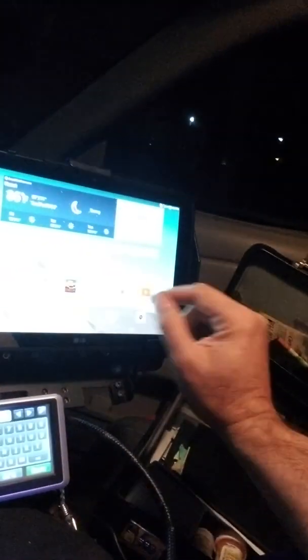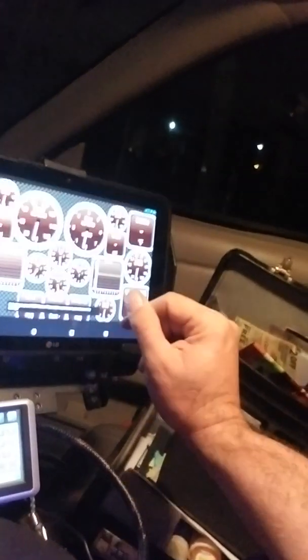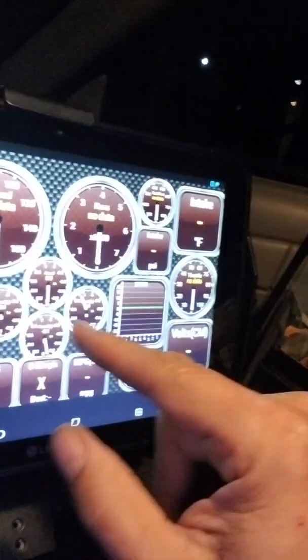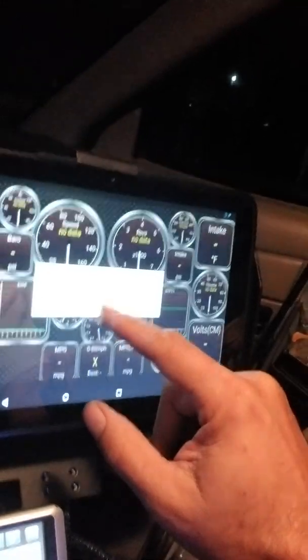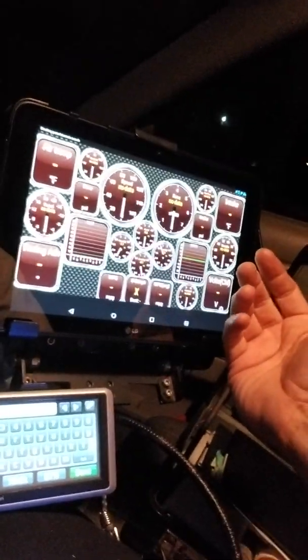I've got this here, which I use for monitoring different things on the car. So this is all my gauges that I would show if I was driving a car and tuning it. This one I like keeping a lot of records of different stuff. It has G-forces, acceleration, deceleration. I can watch videos if I'm sitting around waiting on something.